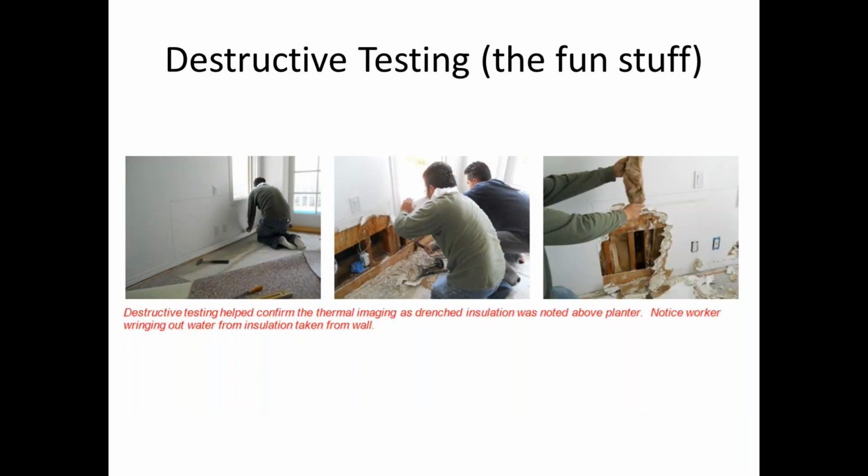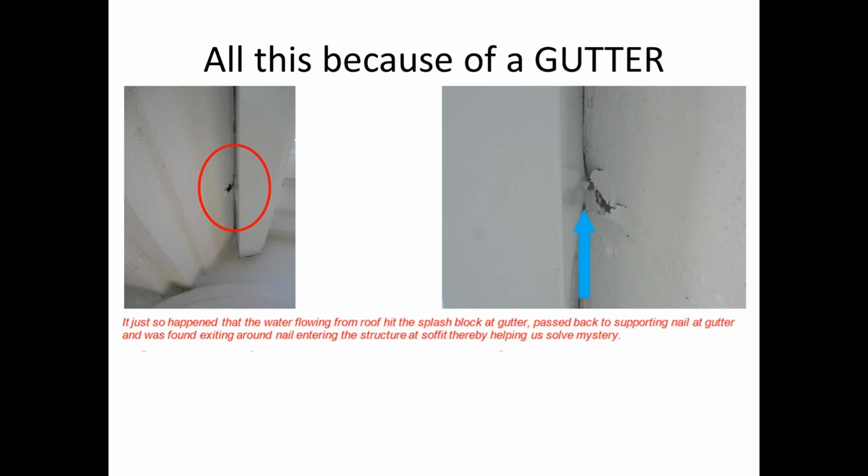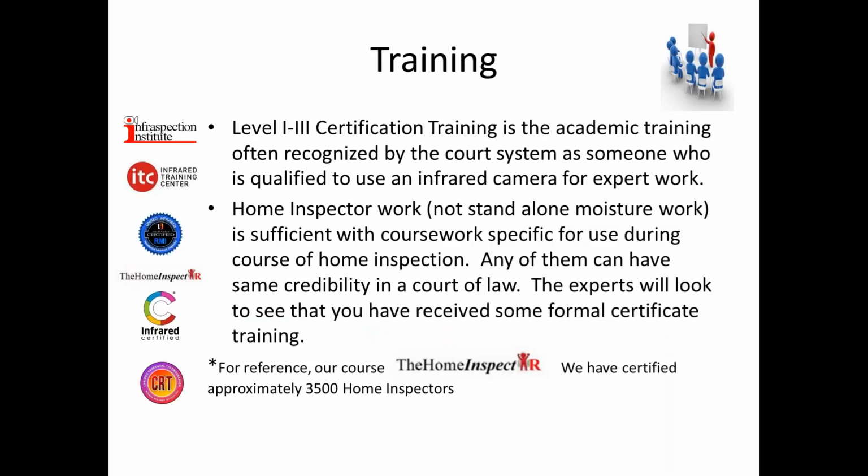Again, remember the destructive testing, it's a fun part. Many times I get to direct the show where the contractors are there with me and I'm advising, cut that wall, cut that wall, cut that wall. And this again, right outside this window is a planter, and we know that the water was coming from the roof. And so that's the case here where the water was traveling on the roof. They thought it was a planter. It turned out they put in gutters 2 weeks before the leak occurred, and the guy who did the gutter just nailed right into the soffit, and so that water hit the roof, hit the nail, flowed right into the soffit, and came down the wall. Voila, makes money.